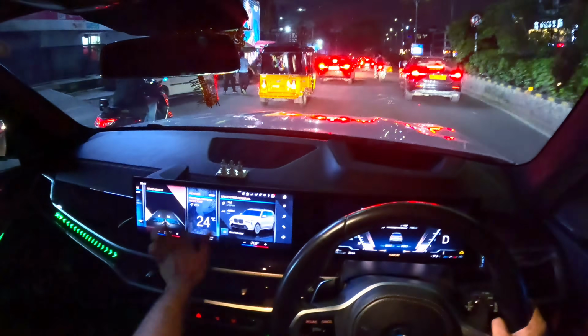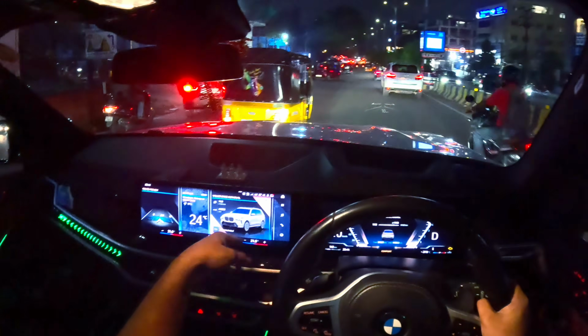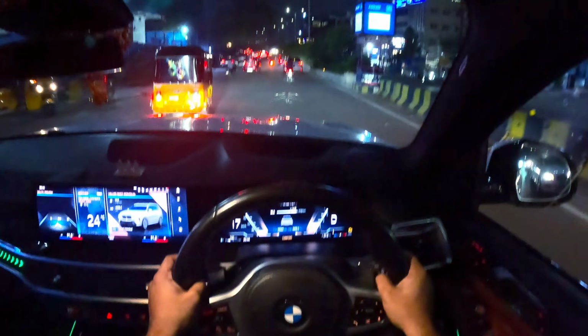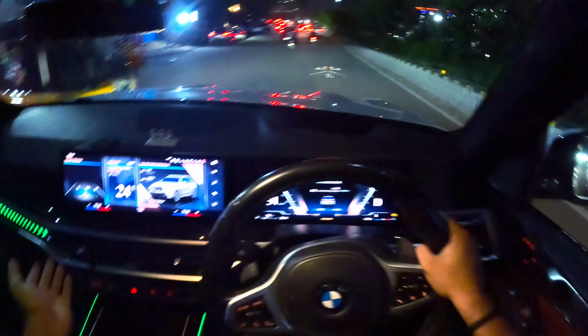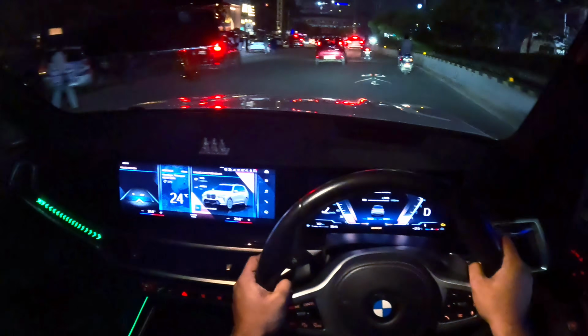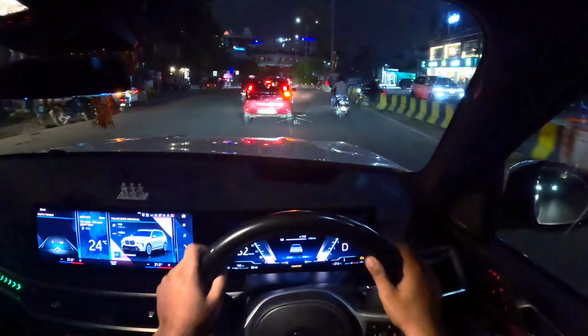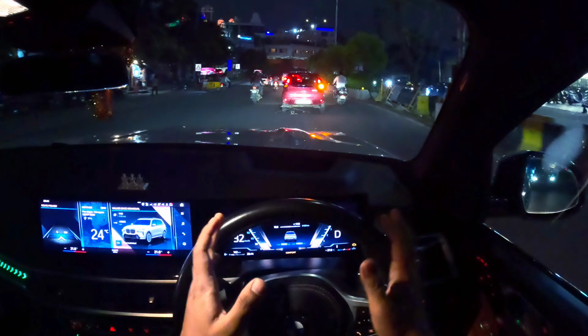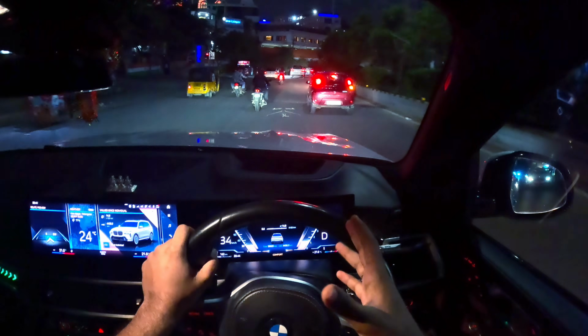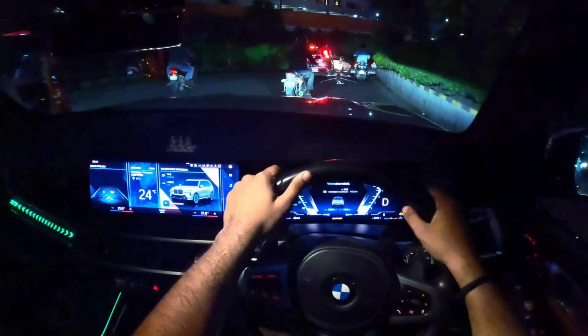The screen is very crisp and very modern. There is hardly any lag in the screen. It shows the detailing very well, and as you know, it has this gesture control to increase the volume, change the track, etc. All that BMW stuff. The heads-up display is pretty big, and right now I've put it in some sports display where it's showing, I don't know, maybe some aero stuff.